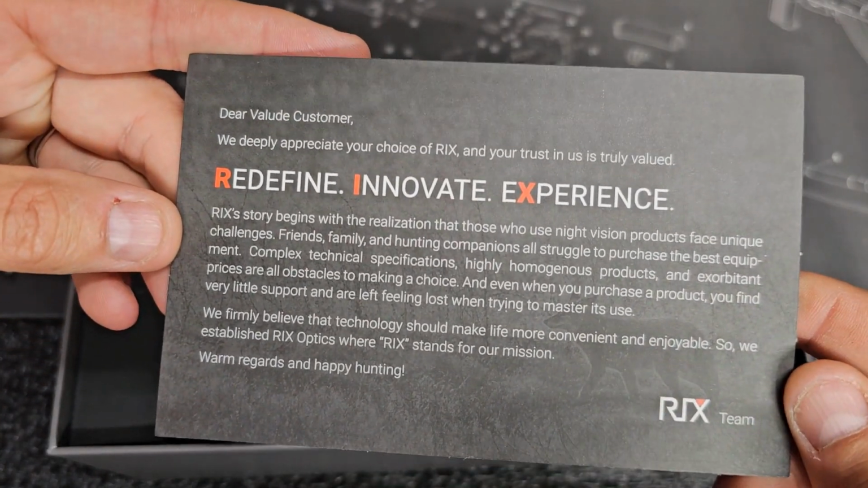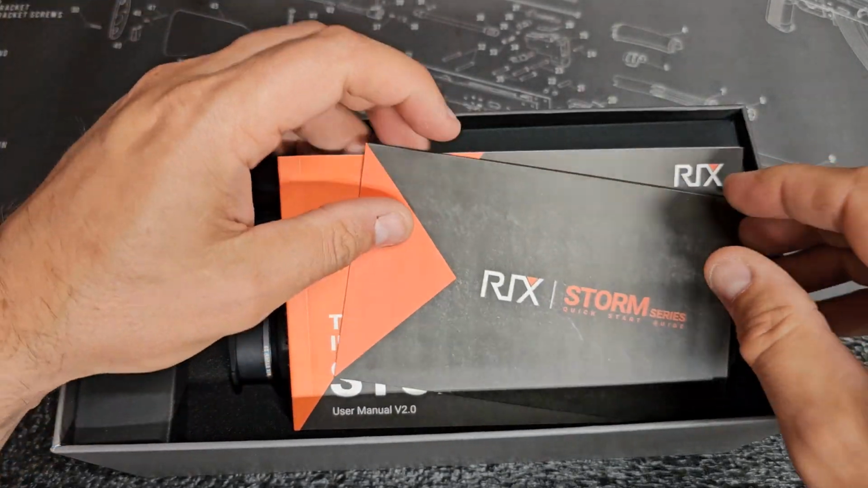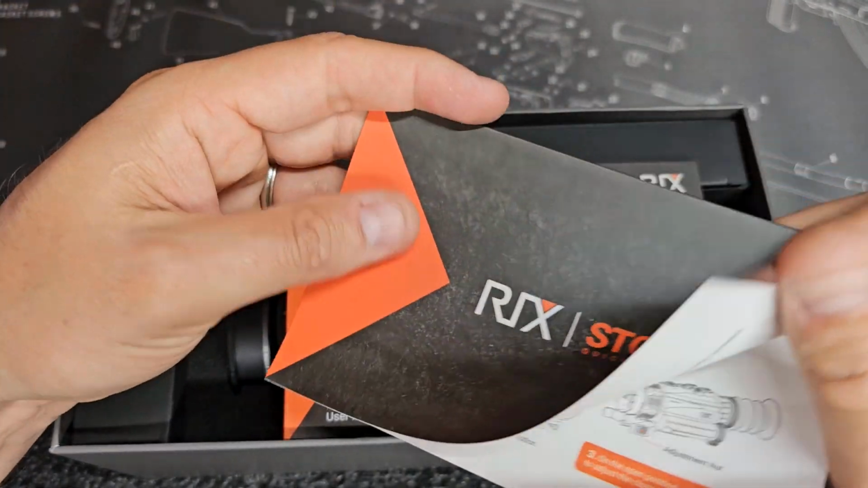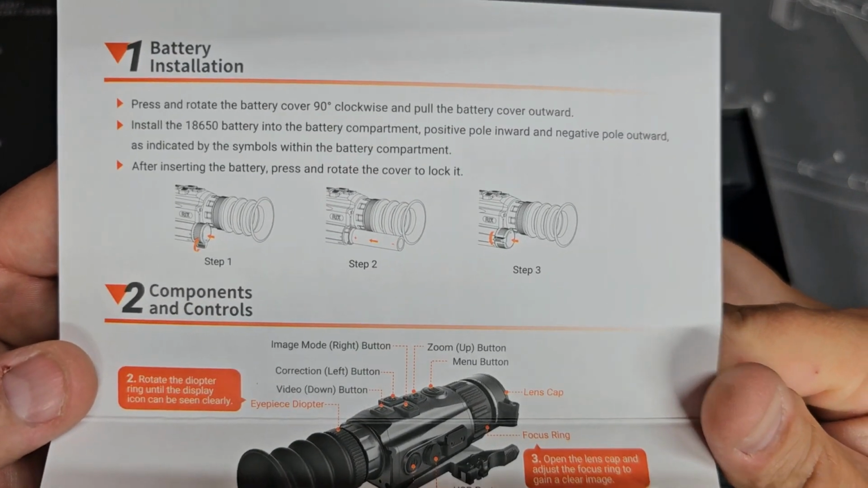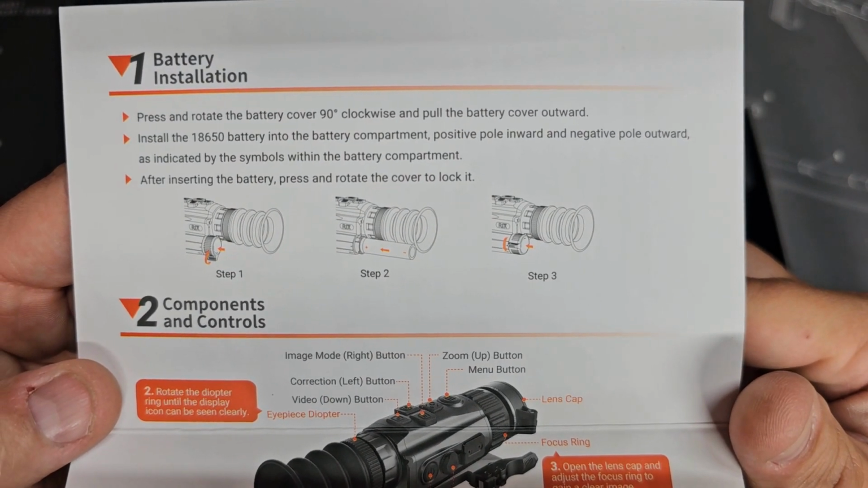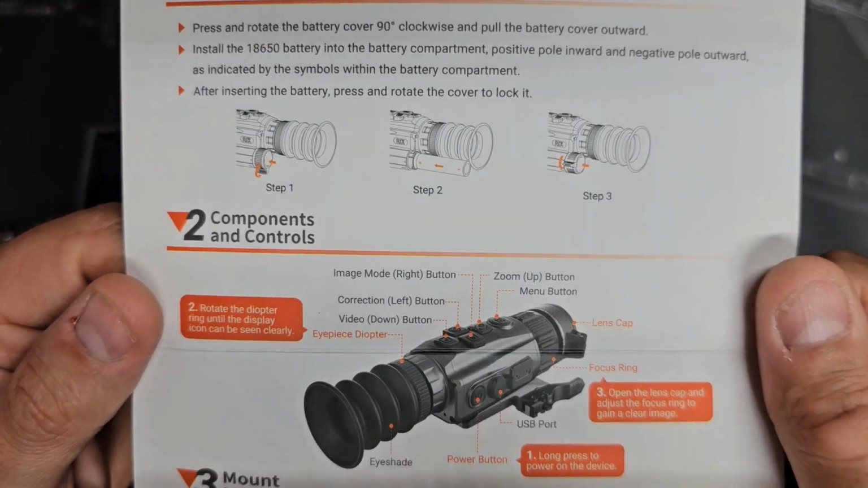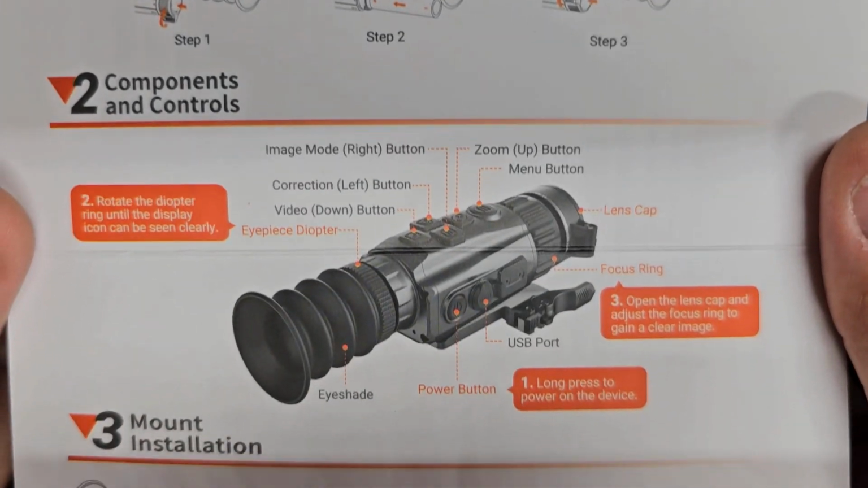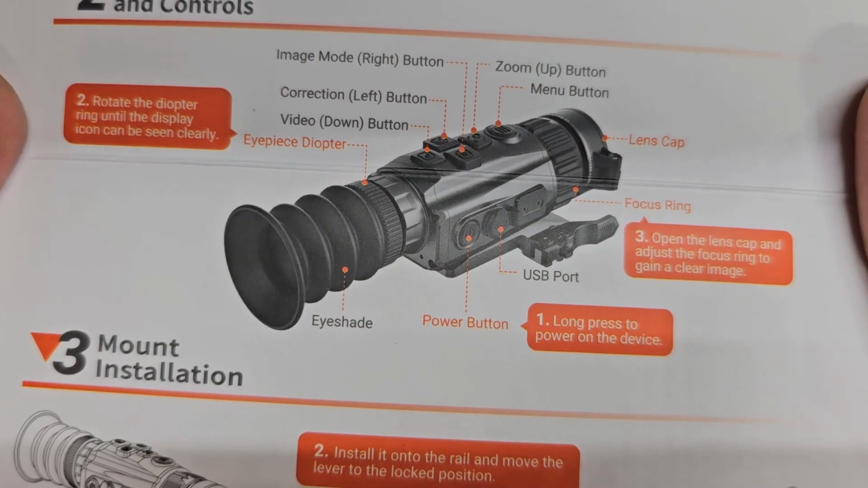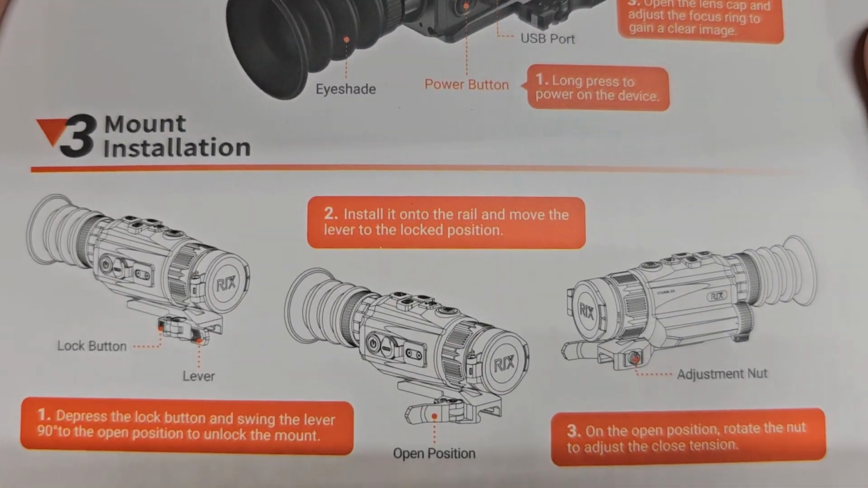Customer card, just giving some information on the company itself. Quick start guide. These are nice. Real quick, down and dirty instructions on getting your rifle scope ready to use. So that's pretty cool. Really condensed version of the functions on all of the buttons. And how to use the QD mount.